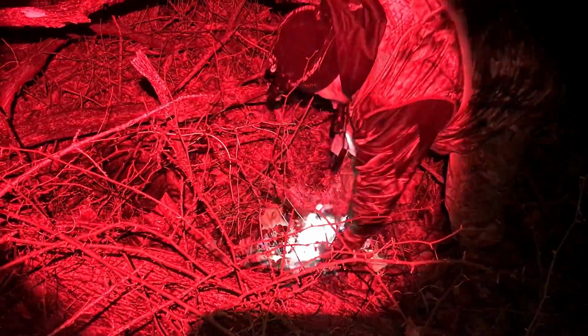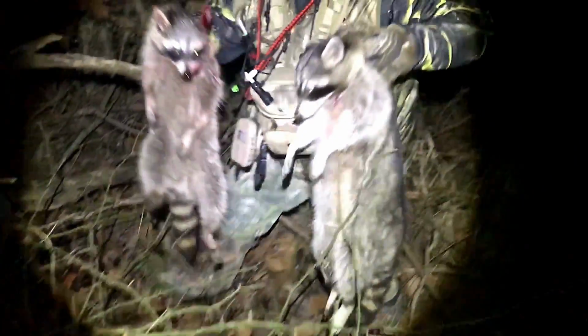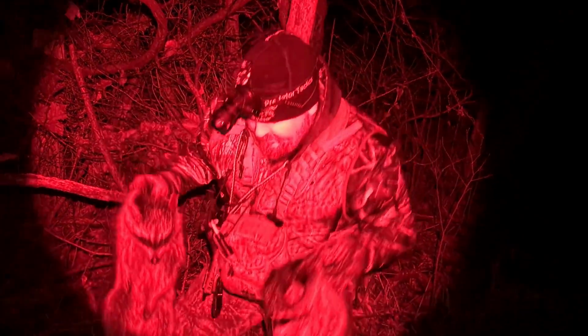You shouldn't be moving, but you never know. I'd laugh when them ran up your arm. Dang, that's a big old coon there. Two of them. Oh, this one's big. Ready? Double here, and I got one over here on the ground somewhere.